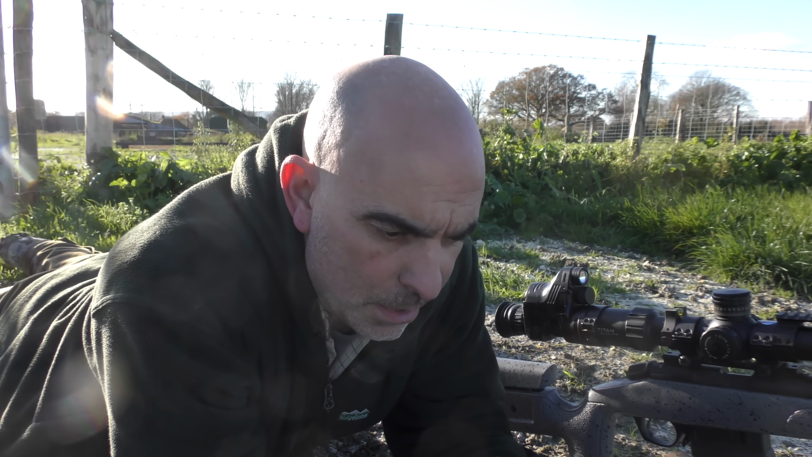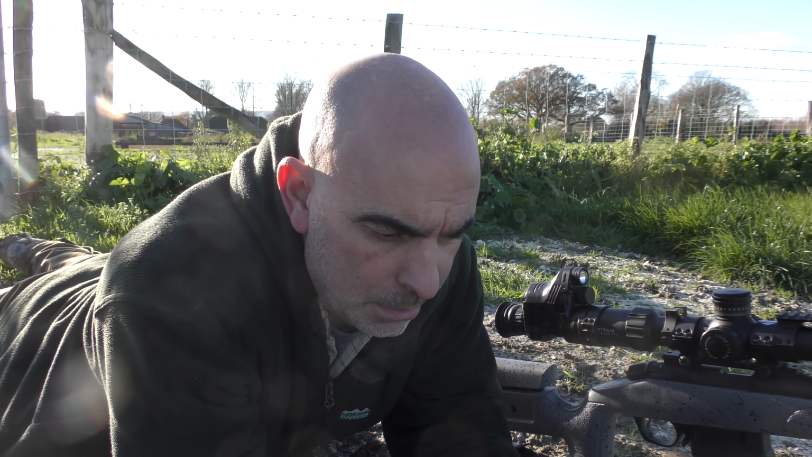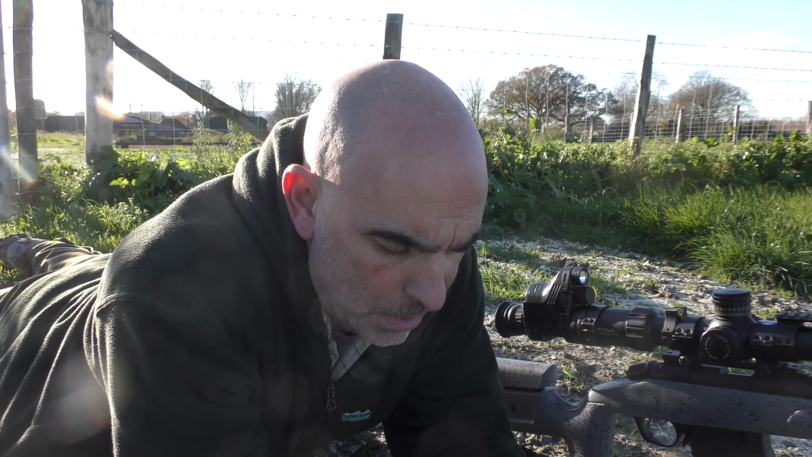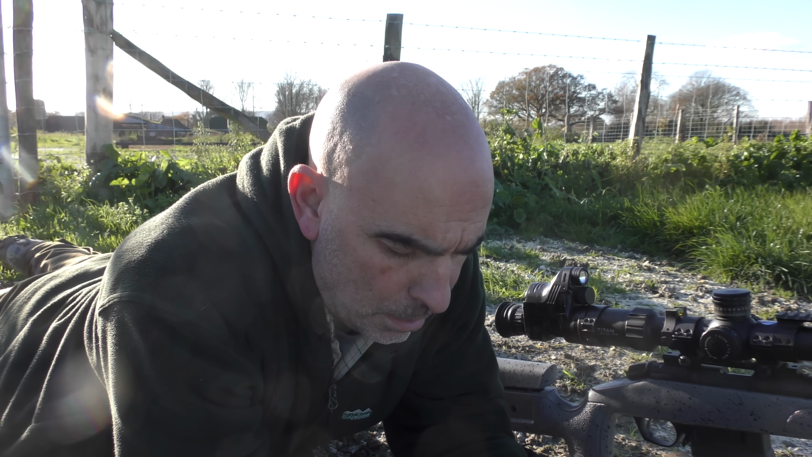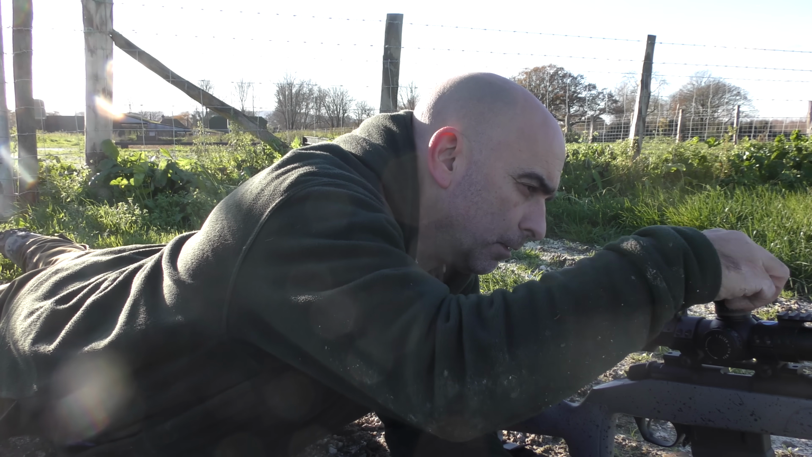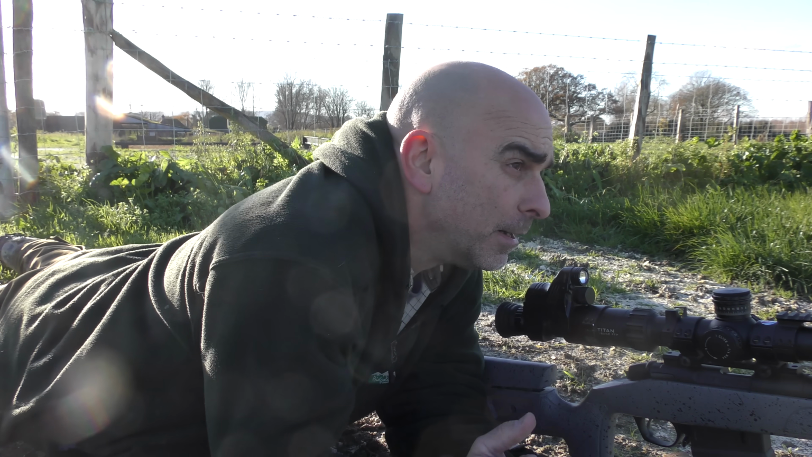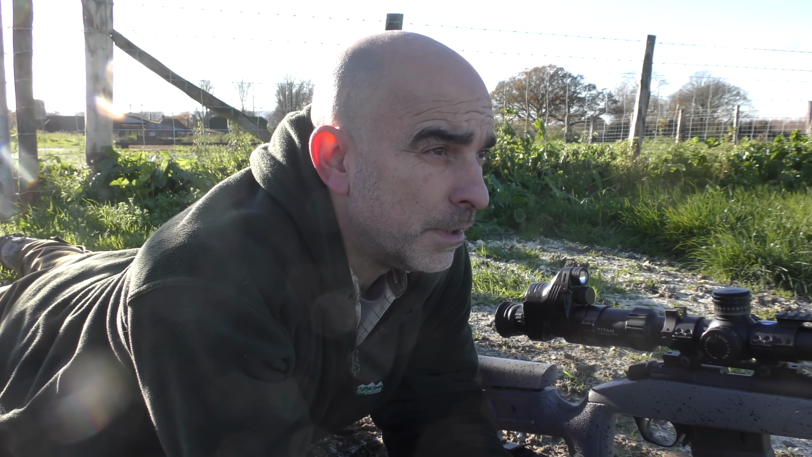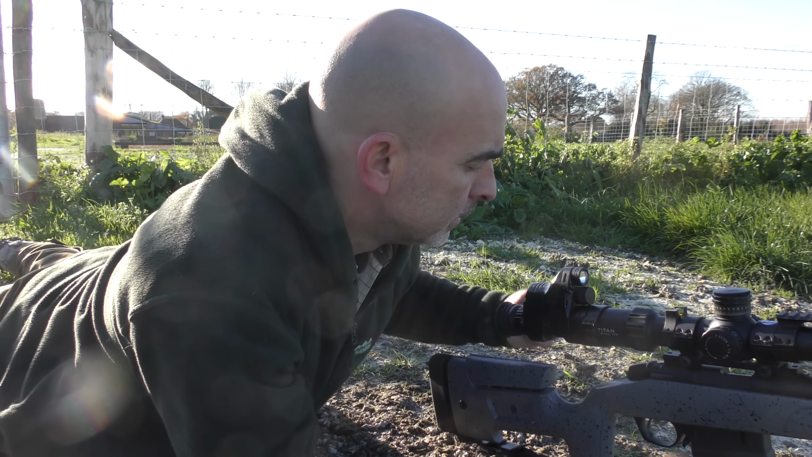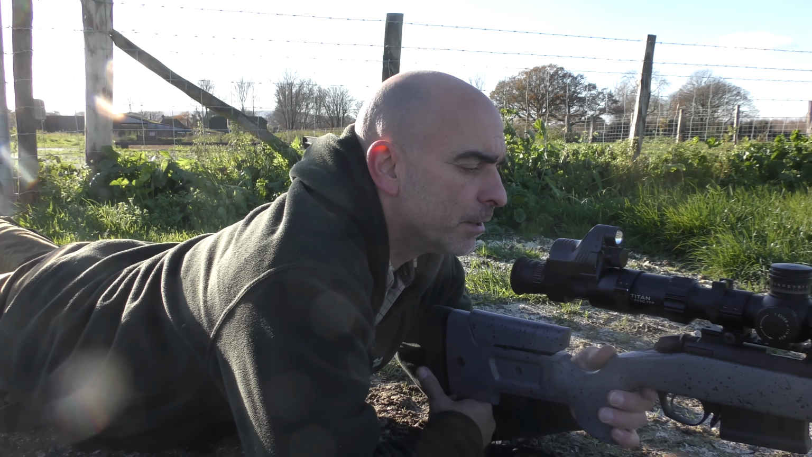Okay, I'm using the Element Ballistics app, so I'm going to put in there 170 metres. That is telling me 18.75 for elevation, which is there. And I'm just going to hold off a little bit for the wind. Right, we'll have a pop and see how we get on.